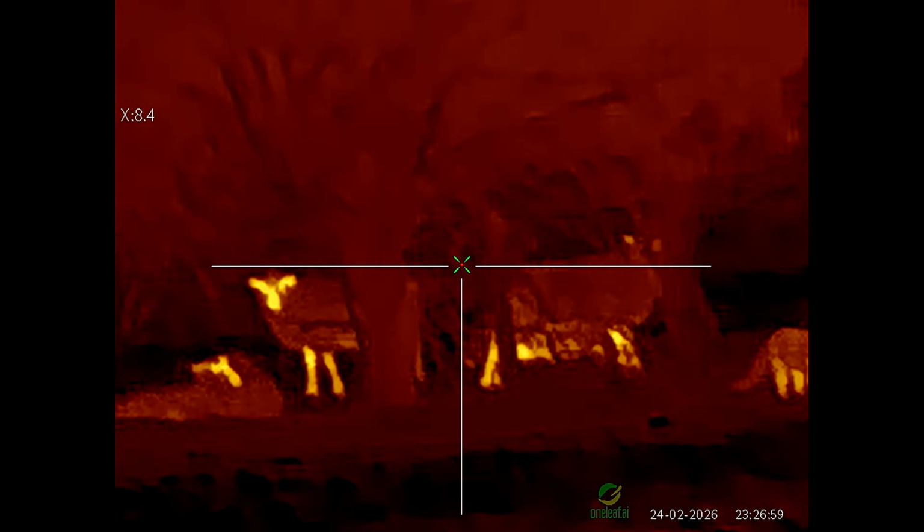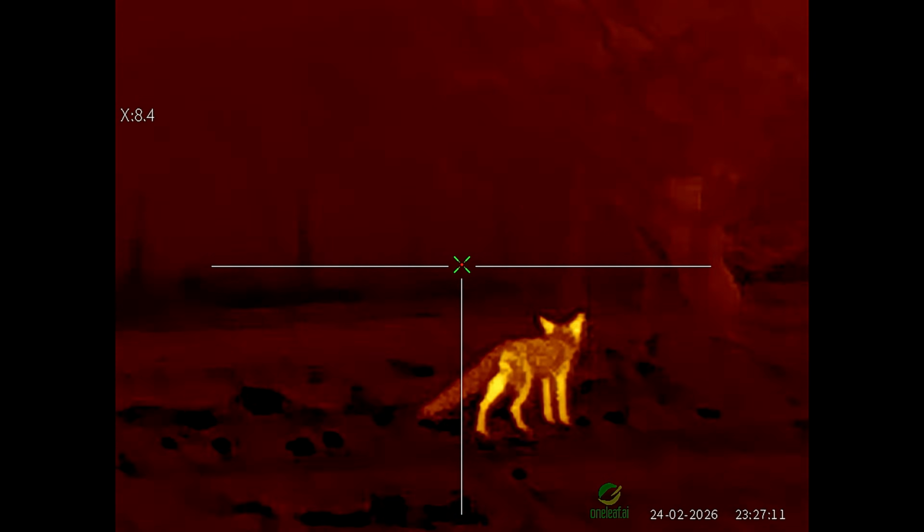Right, it's just coming out from in between the ewes and it's just come to the fence line. Oh, it's coming into the field. That's what I like to see. It's about 75 metres away from me at the moment.